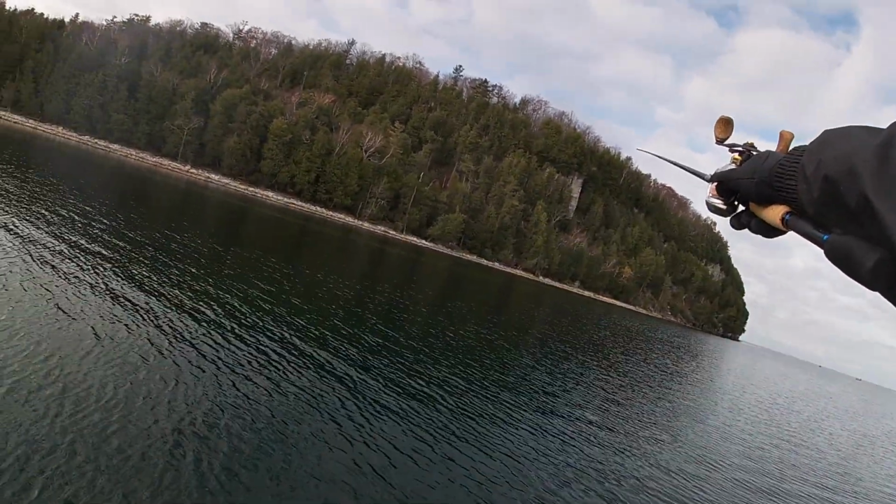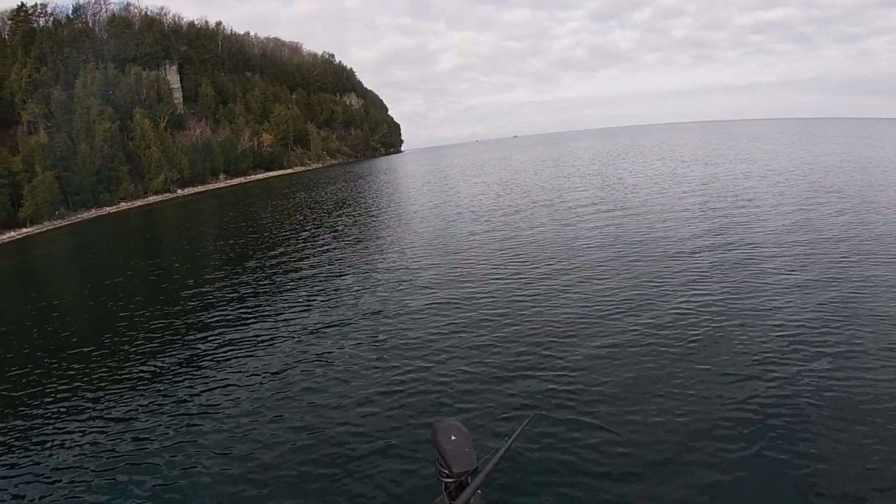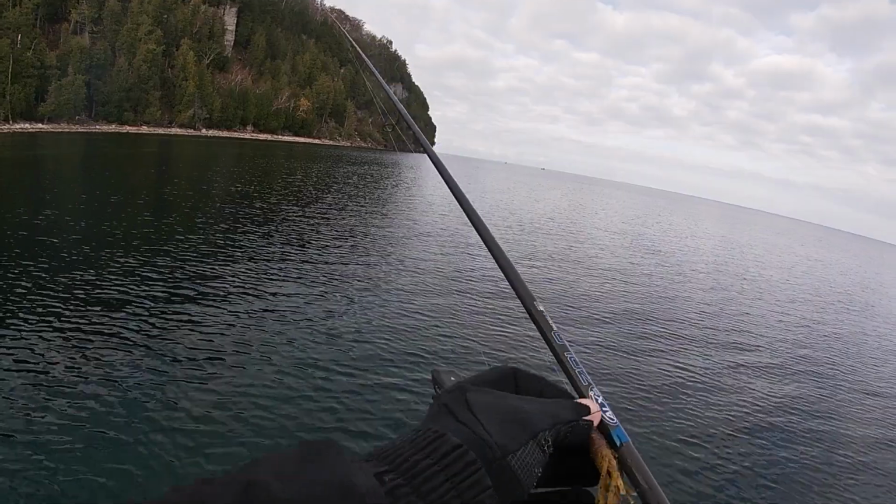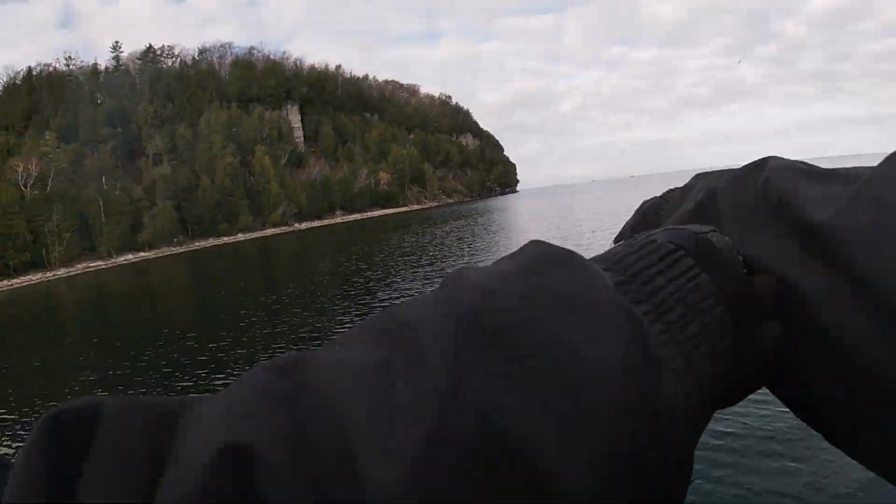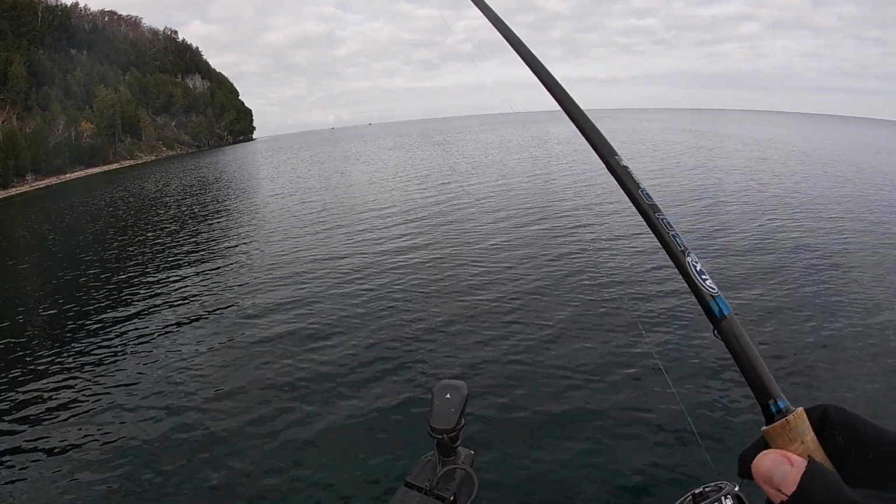I marked all these boulders, and I never made a cast on them. No, they just follow it. You get the biggest ones to eat it, and the rest of them just follow it. Bomb a tube. The only problem with fishing a tube is just slower. Holy smokes, there's a bunch of them.